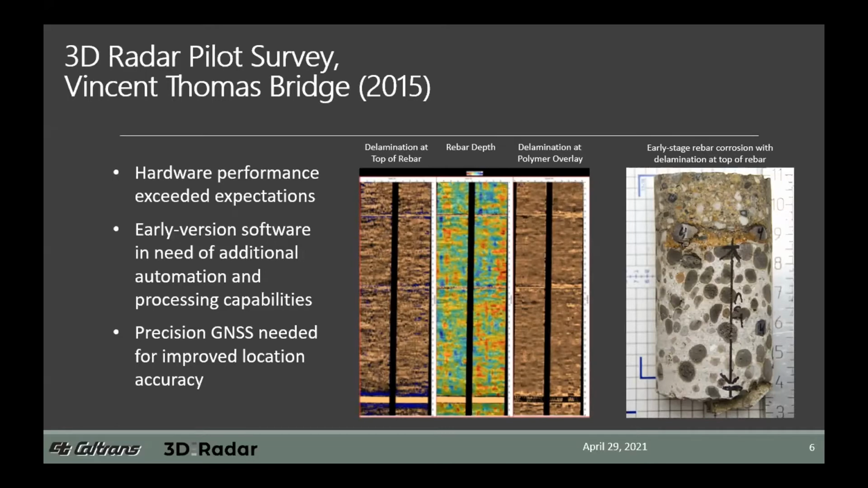We had the opportunity previously to observe field demos of the first generation version of the 3D radar hardware around 2010 during our network level pavement surveys. And during the equipment demos in 2014, 2015, we were impressed enough with the improvements made in the second generation system to commission a pilot bridge study to gauge real life performance.